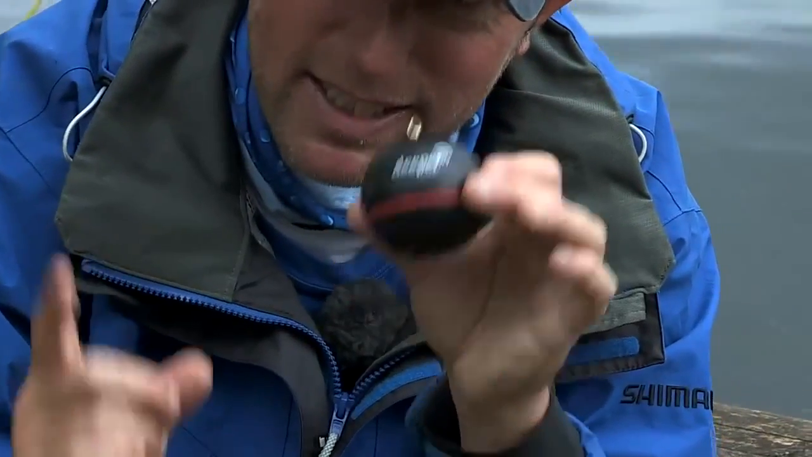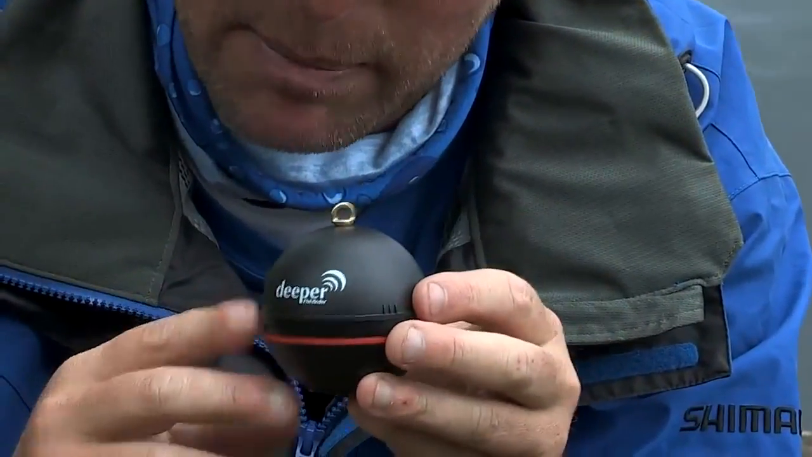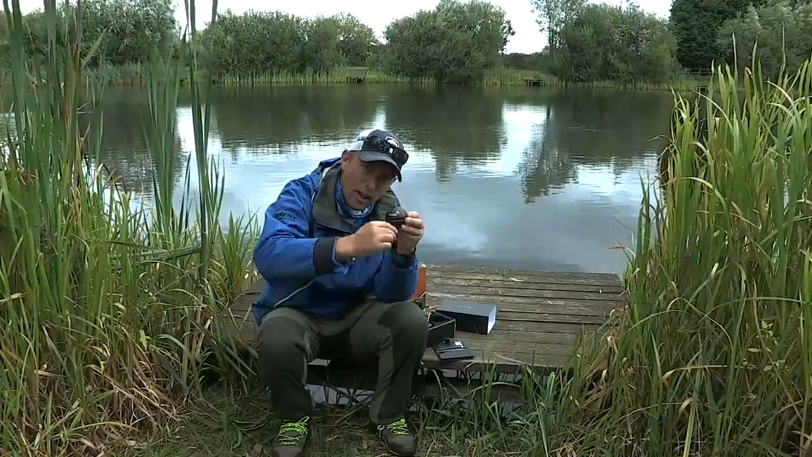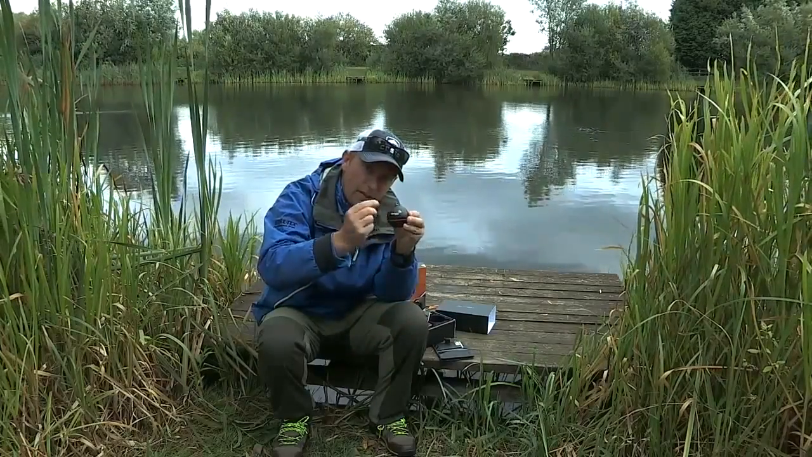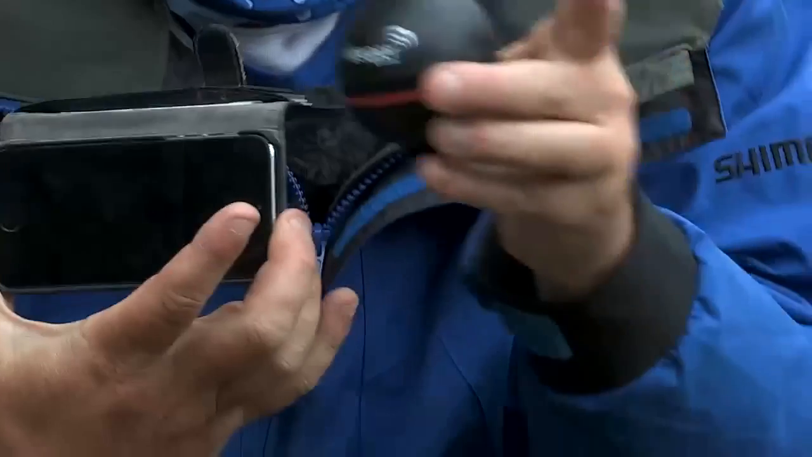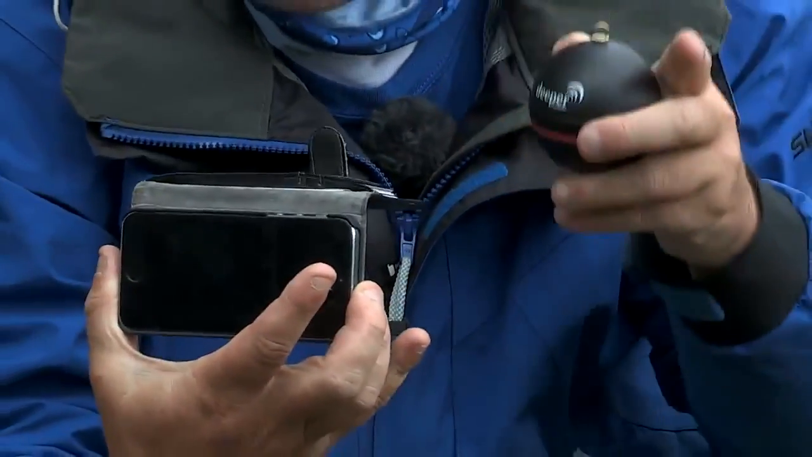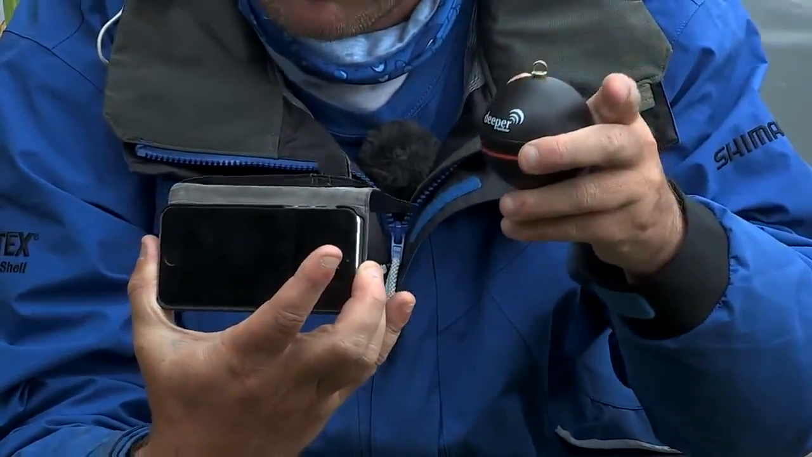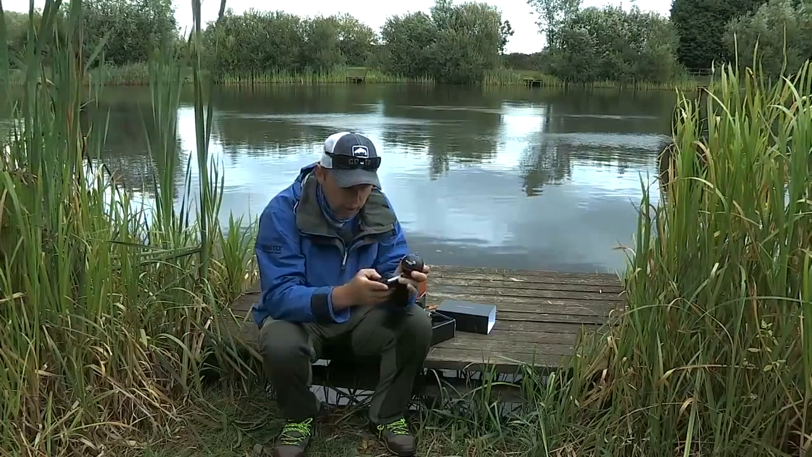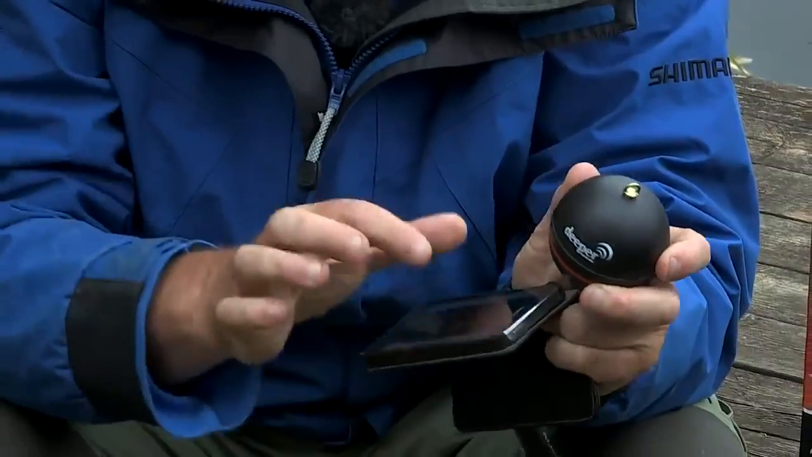Now this is the clever bit, and this is what the guys at Friday Lab have done with the Deeper. This beam's going down and it's sending back the signal through to the fish finder. The fish finder is then sending back the signal to a smartphone, which is enabling you to see exactly what's going on under the water, but without the restriction of wires or anything like that. It's all wireless.